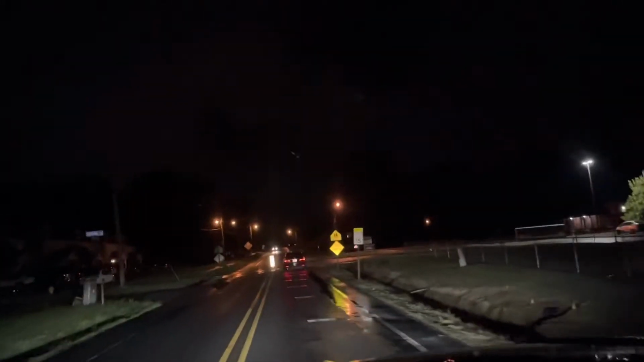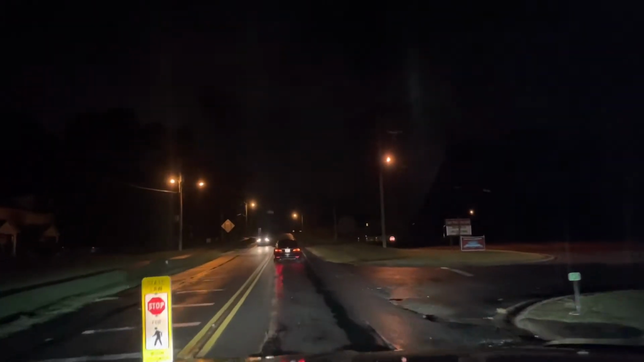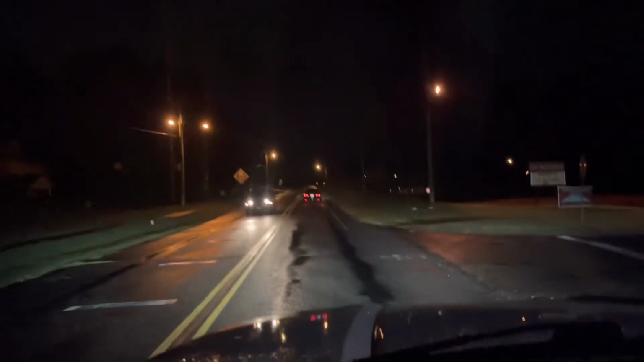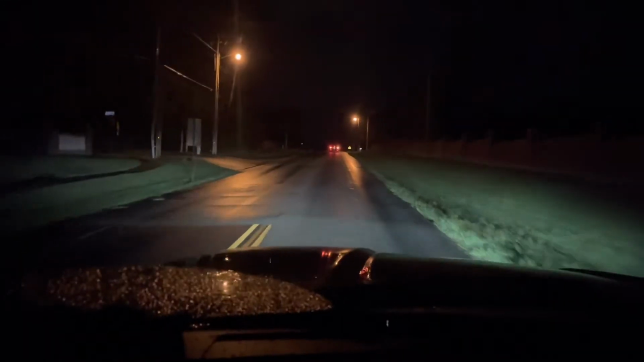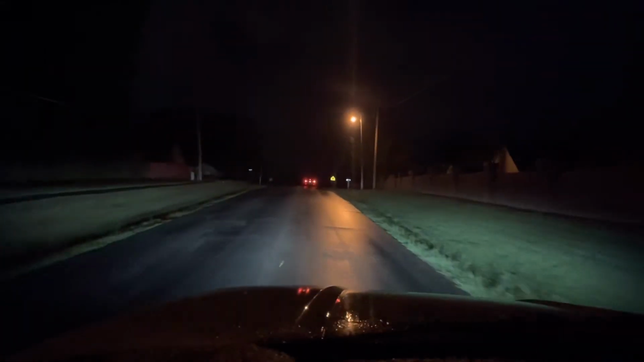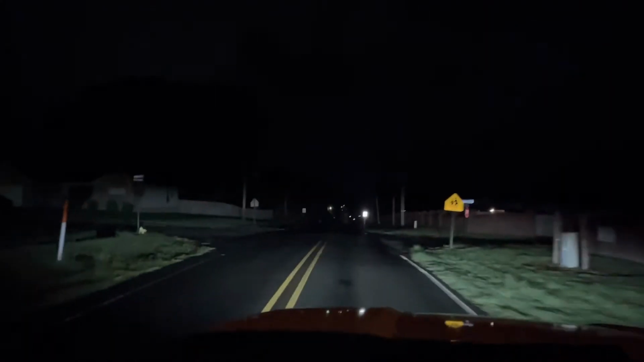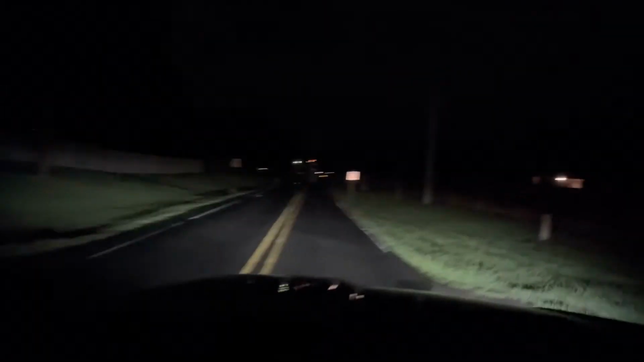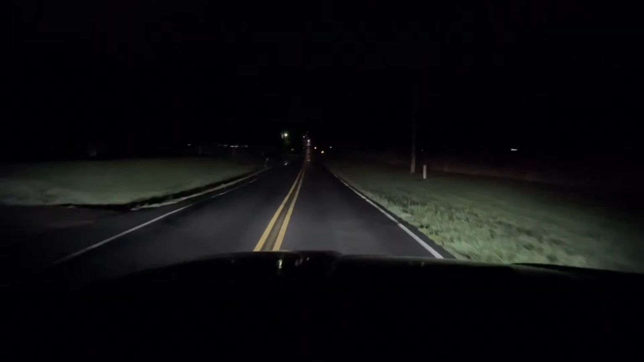I know when I was trying to find videos of what the lights looked like, there weren't very many videos of people showing how they actually looked driving. There was a ton of videos of everyday Joes wanting to show how to install them, and Morimoto's got videos on how to do that, but nobody would actually show what they looked like driving down the road. So I figured that when I bought them, I would actually film quite a bit so people could see.